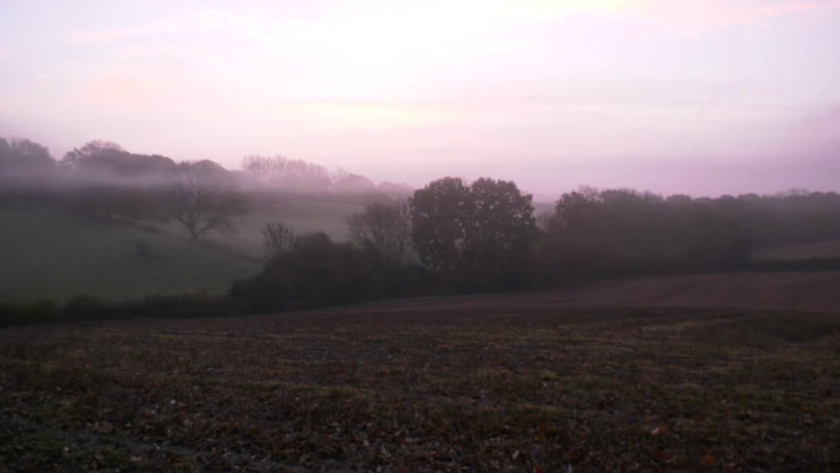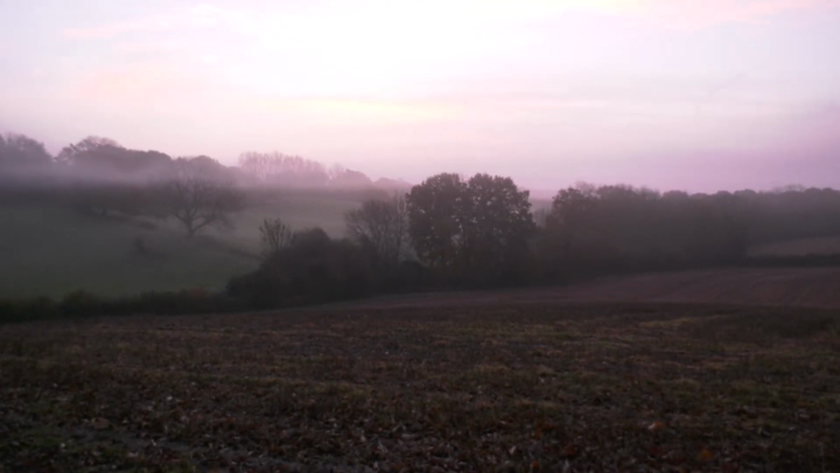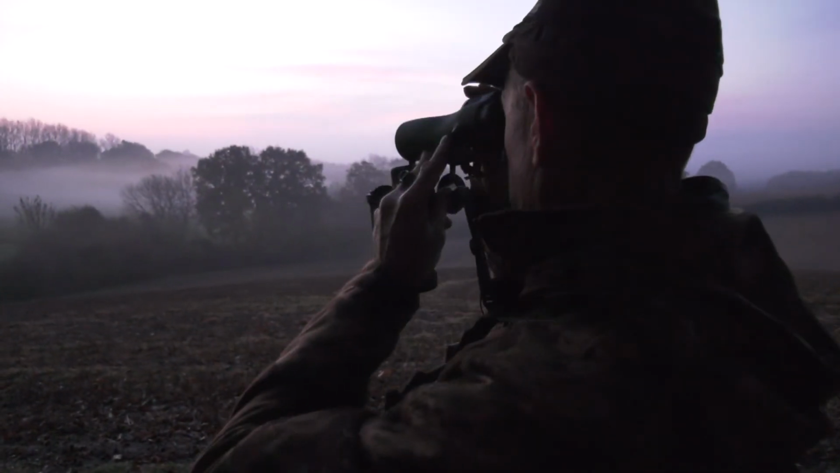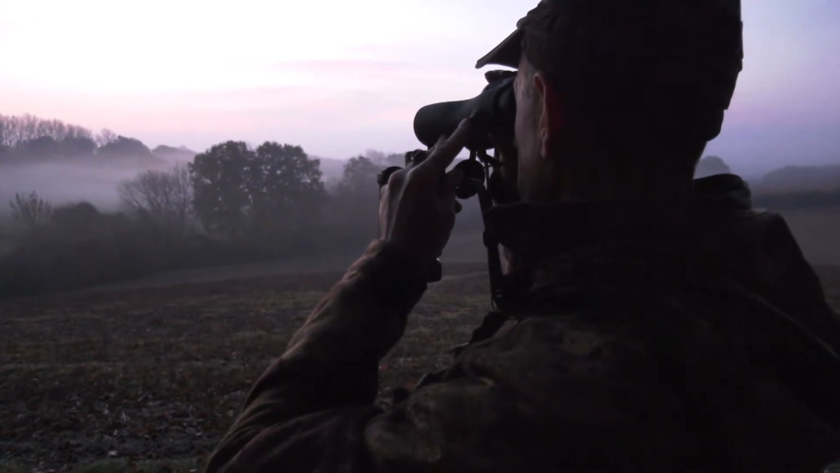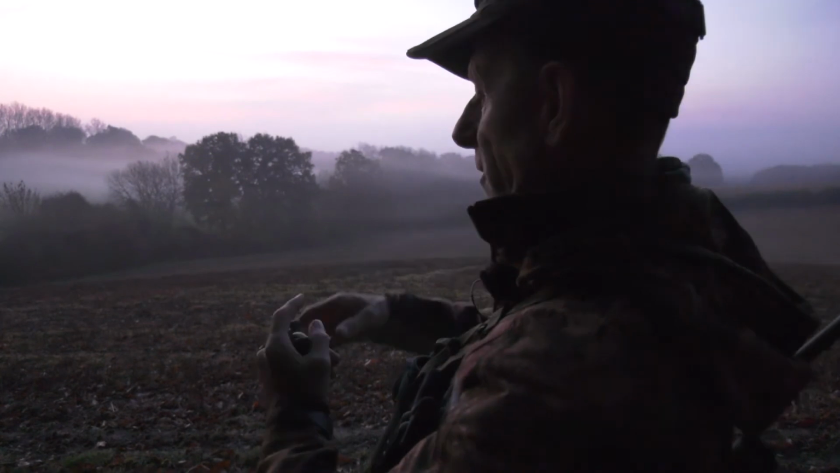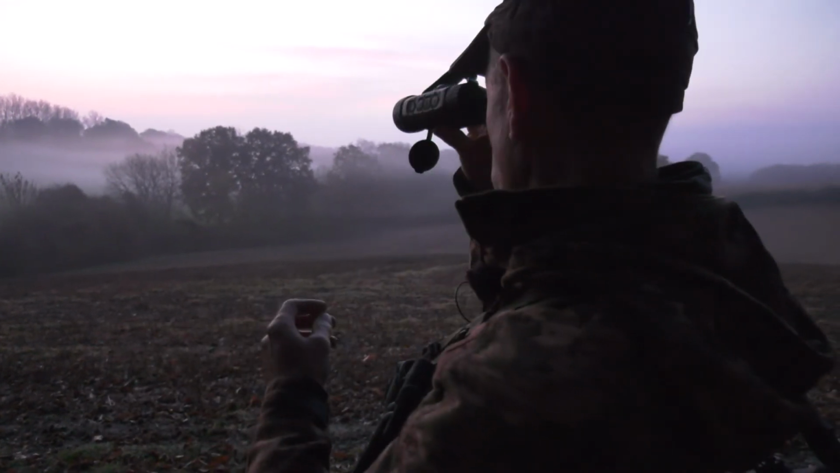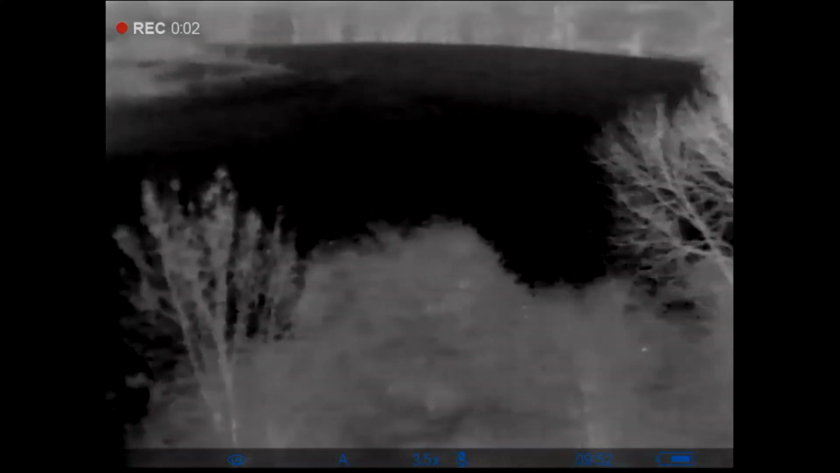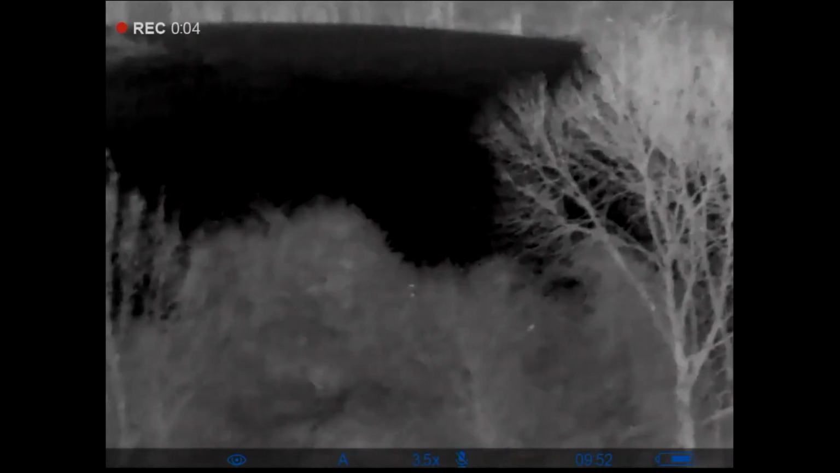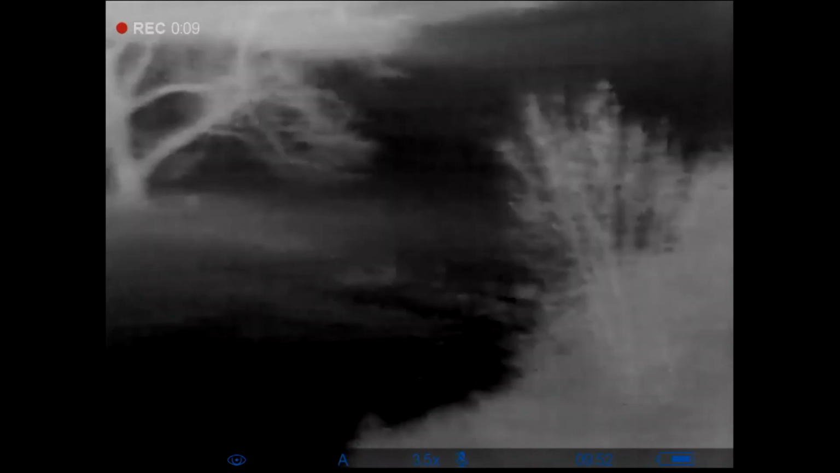Next up, it's fog. This is where the thermal really comes into its own. The fog's just lifting, actually, the mist and fog is just lifting at the moment. Of course, with a pair of binoculars, it's very, very hard to actually see anything through that. I don't know what the technology is, but with a thermal, I found out that you can actually see through the mist and the fog quite easy, so he just picks it up so quickly. Whereas with the binoculars, I'm really struggling at the moment.